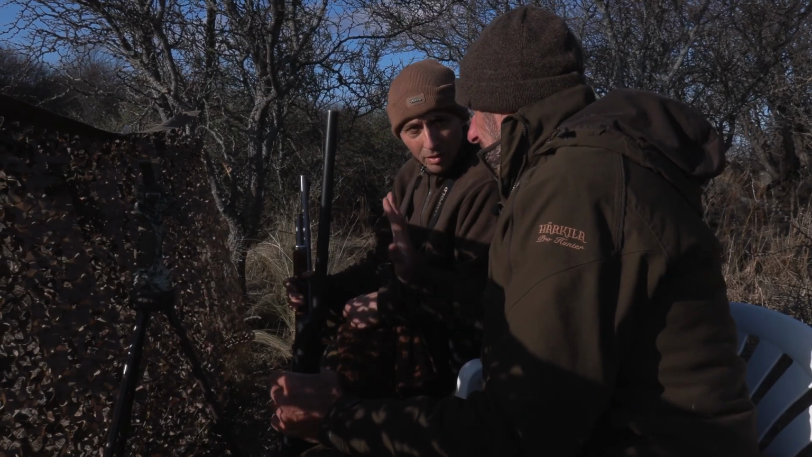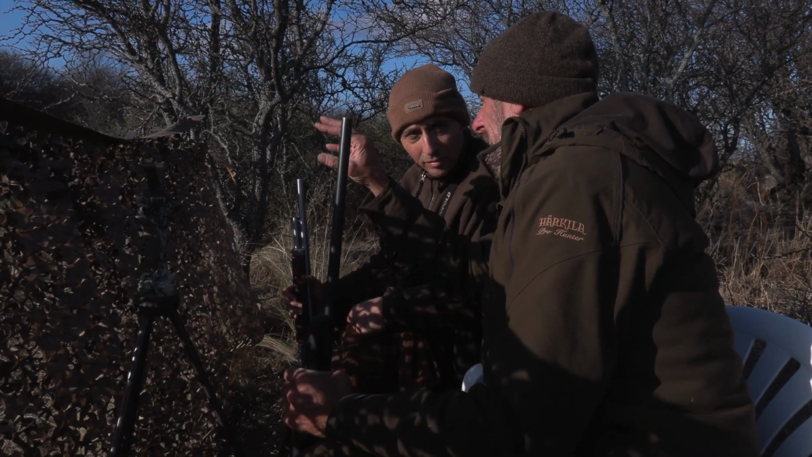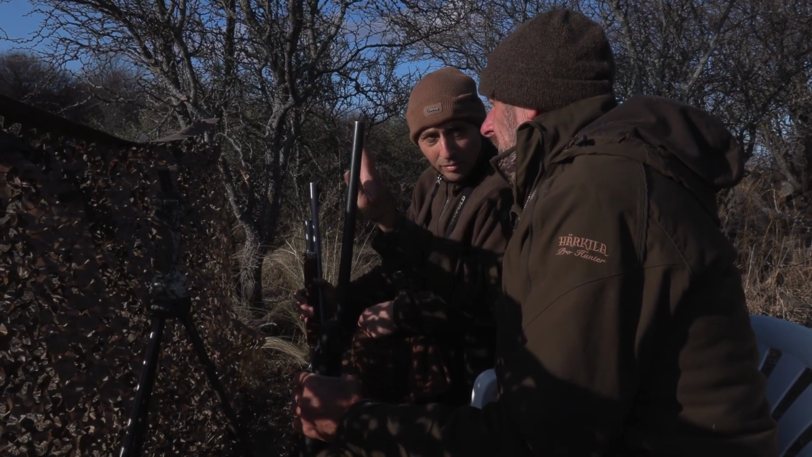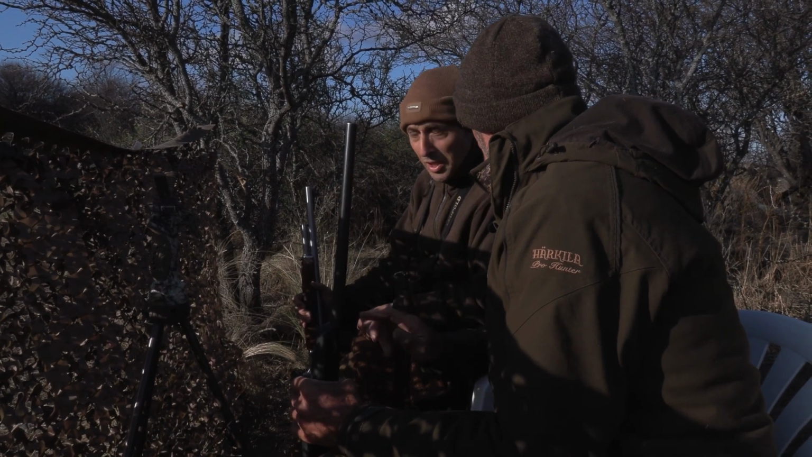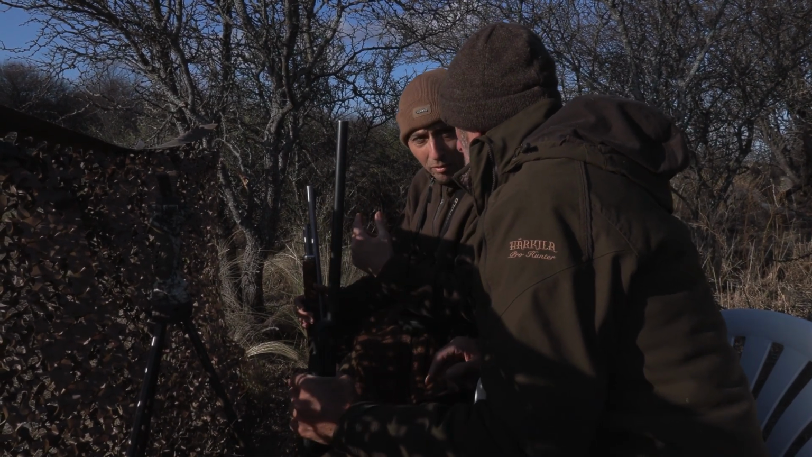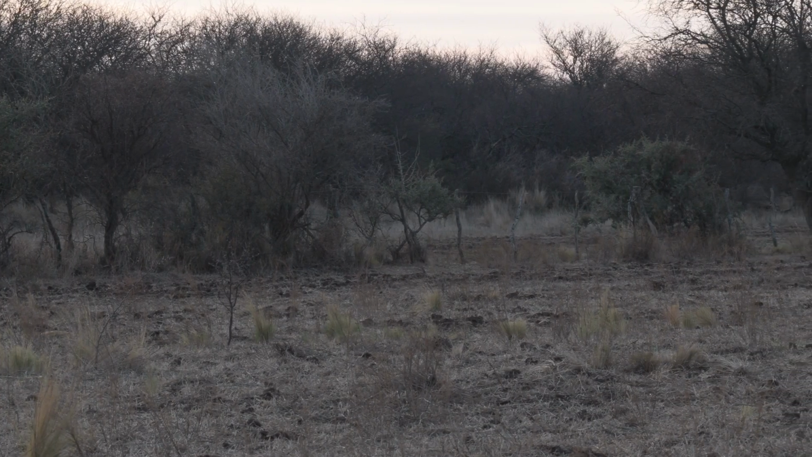Gustavo, okay, we're all set up in the blind. Tell me what happens. We've got a water hole about 50, 60 metres away. So, what do the pigs do? Are they coming from side to side, do you think? Yeah, they can come from both sides. Okay. We need to be careful with our movements.